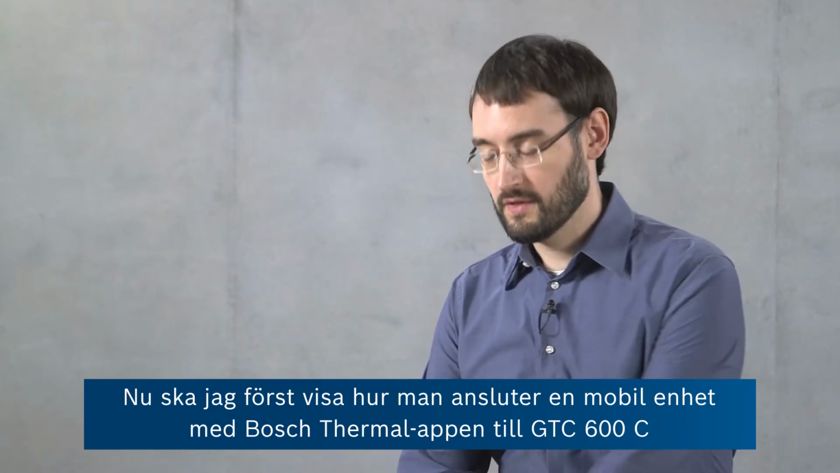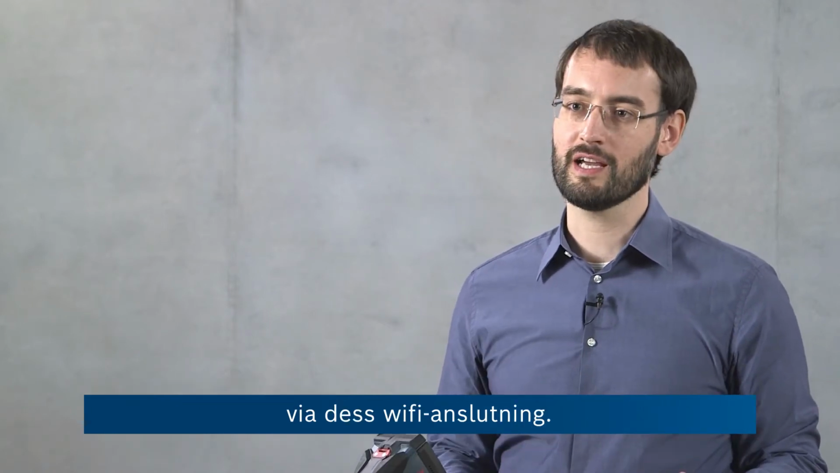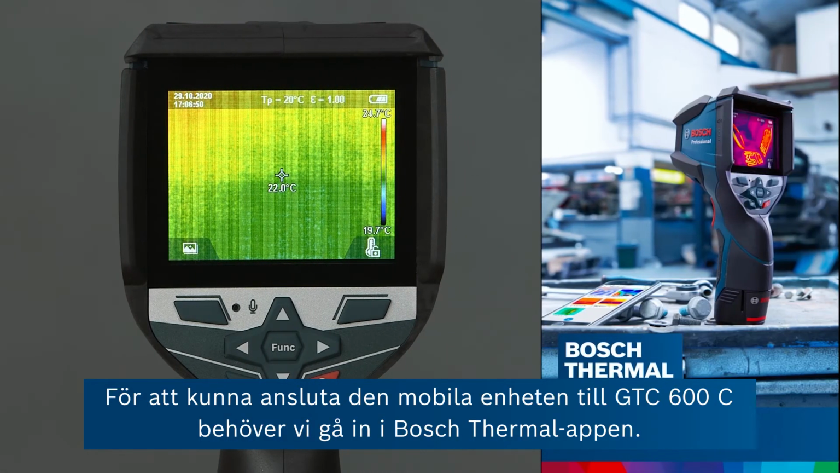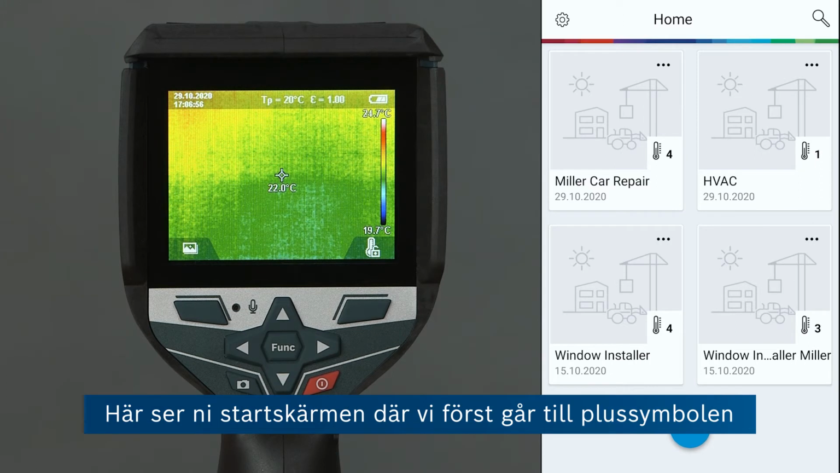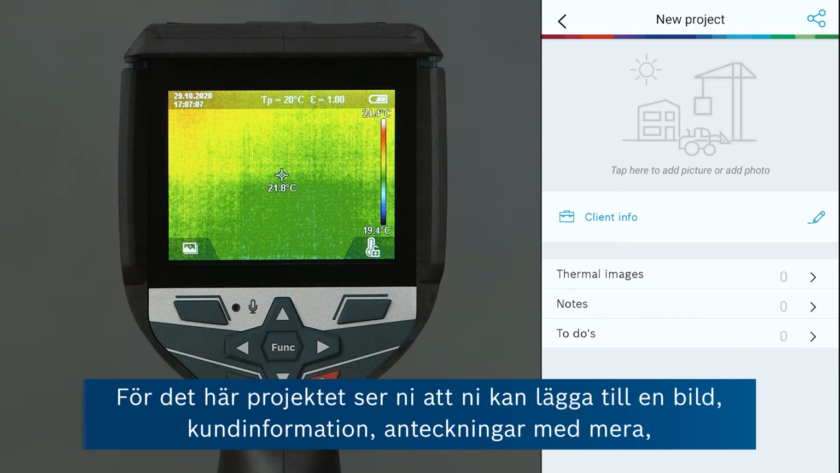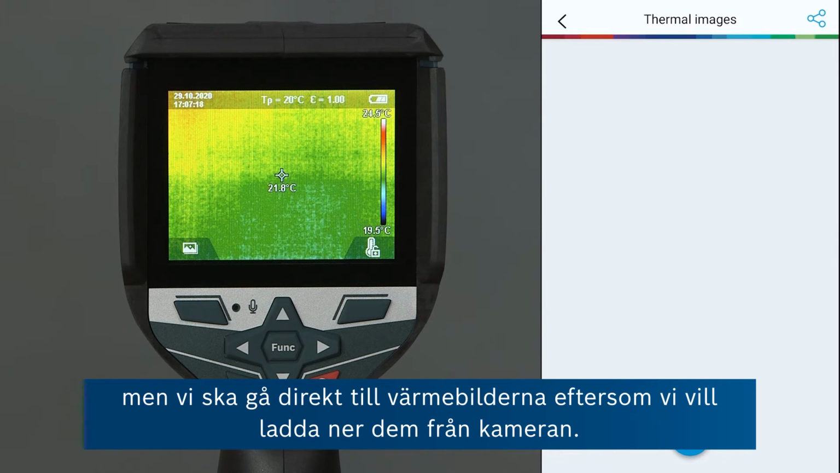Now I'm going to show you how to connect your smart device with the Bosch Thermal app to the GTC 600C using its Wi-Fi connection. In order to connect the smart device to the GTC 600C, we're going to go into the Bosch Thermal app. Here you can see the home screen, where first of all we'll go on the plus button to create a new project. We'll just use the default name and go on create. Now for this project you can see you can add a picture, some client information, some notes, etc. But we're going to go right to thermal images because we want to download the thermal images from our camera.